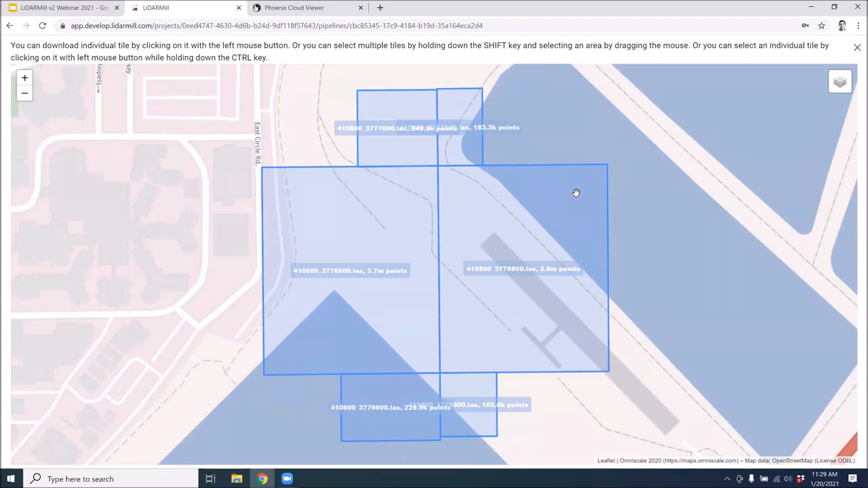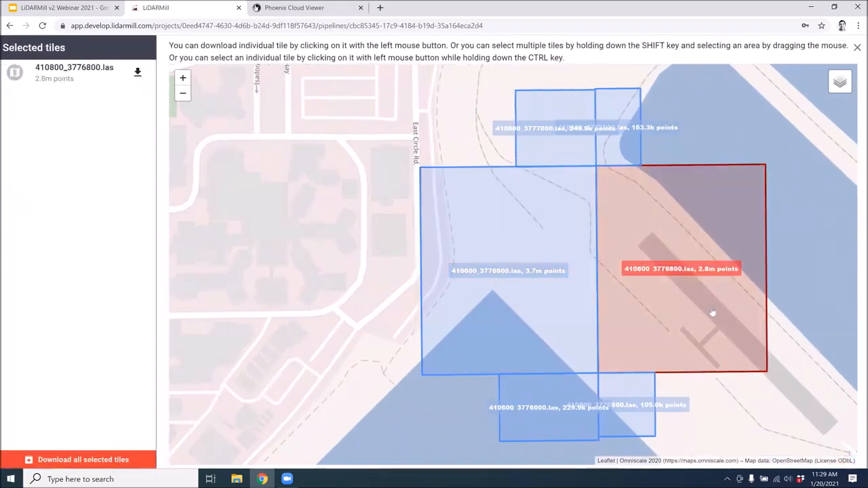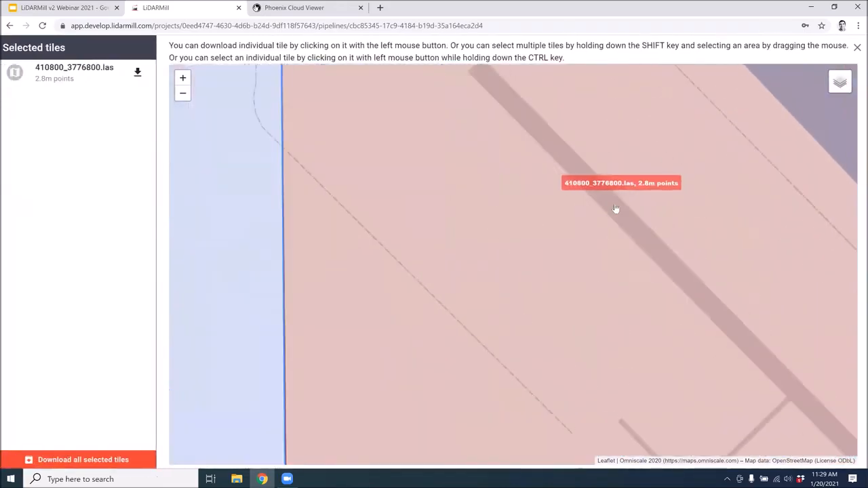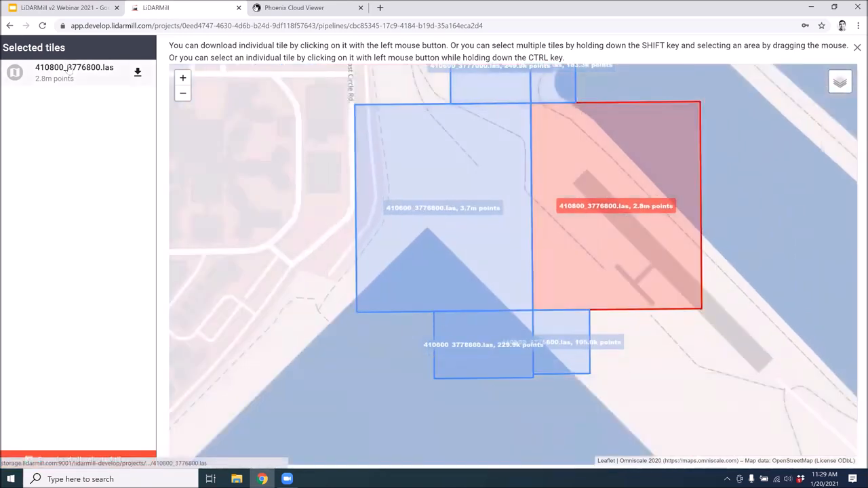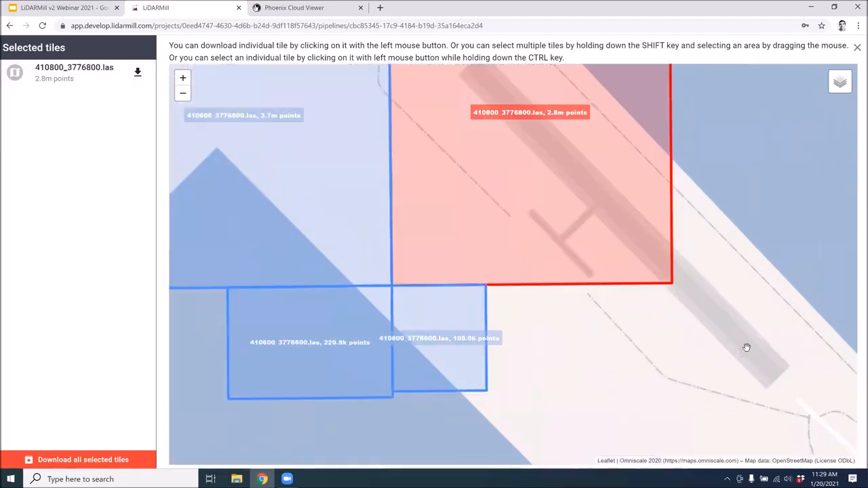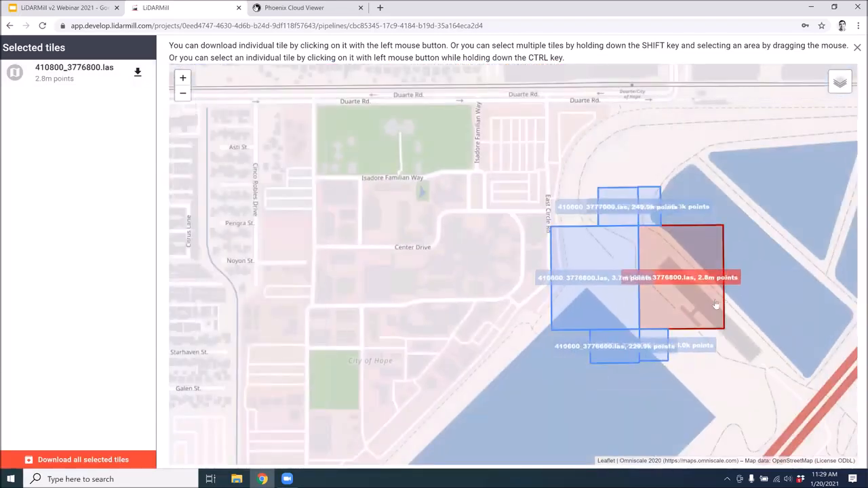So this zooms us to our project location where we can follow the instructions up at the top and select individual tiles by holding our control key. So let's say we just really wanted data from this specific area. We can download this block without really having to consider the other data. Maybe this is our main QC area.